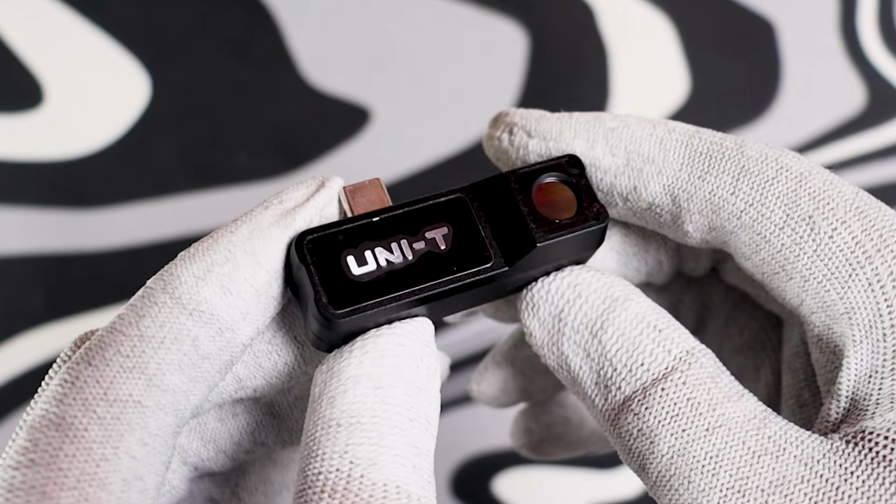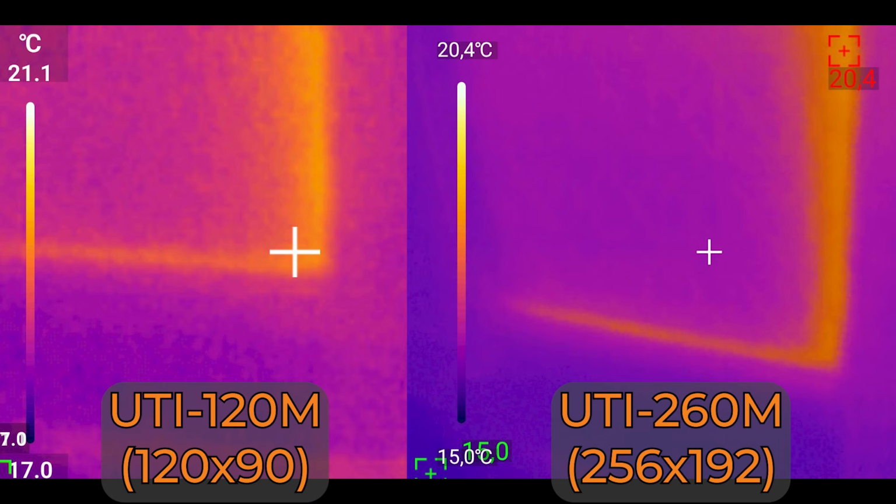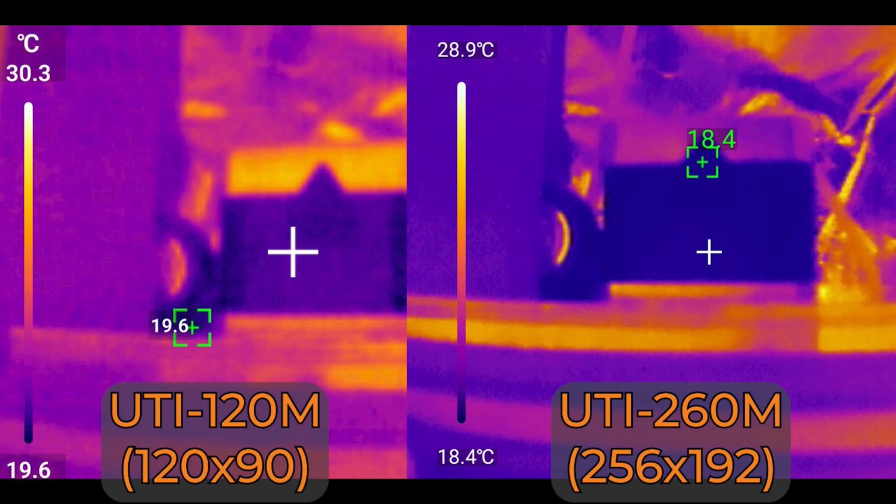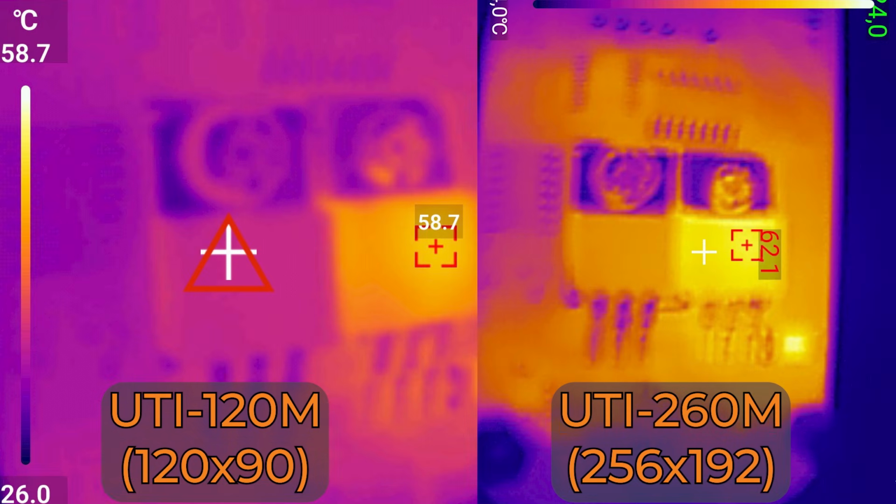Here's where this crosses over from hobbyist gadget to genuinely useful tool. I scanned my window frames, took maybe 30 seconds, and immediately spotted a drafty corner running about 10 degrees colder than the surrounding wall. You'd never find that with your hand, you'd never see it at all, but Pocket Thermal Camera found it on the first pass. Same thing works for checking if a breaker's running hot, seeing which pipes are active behind drywall before you drill, spotting an overheating component in a PC build. This is the kind of tool that once you have it, you wonder how you went without it.